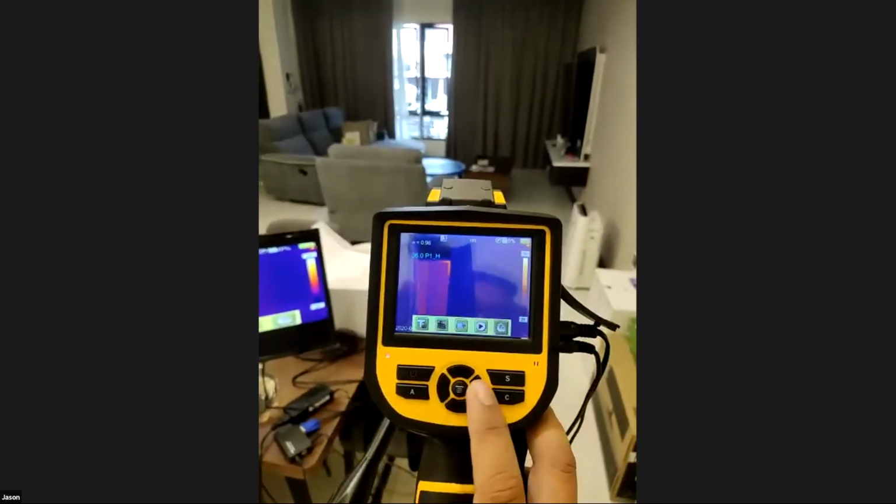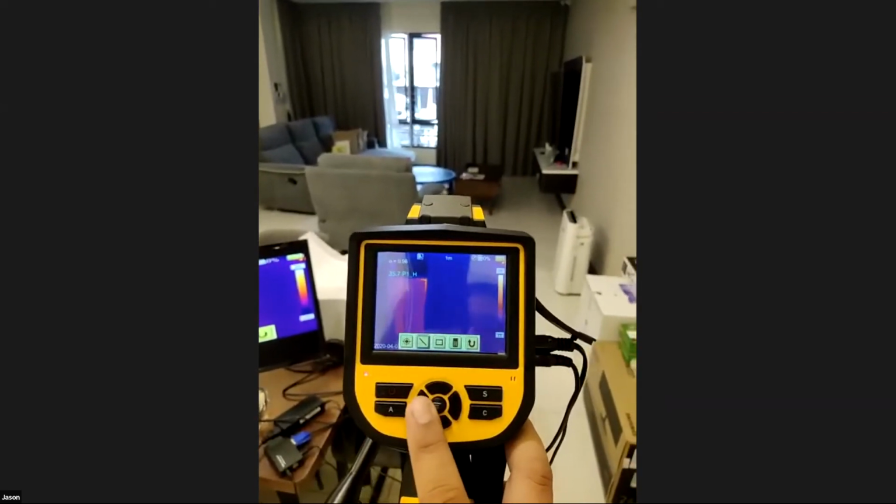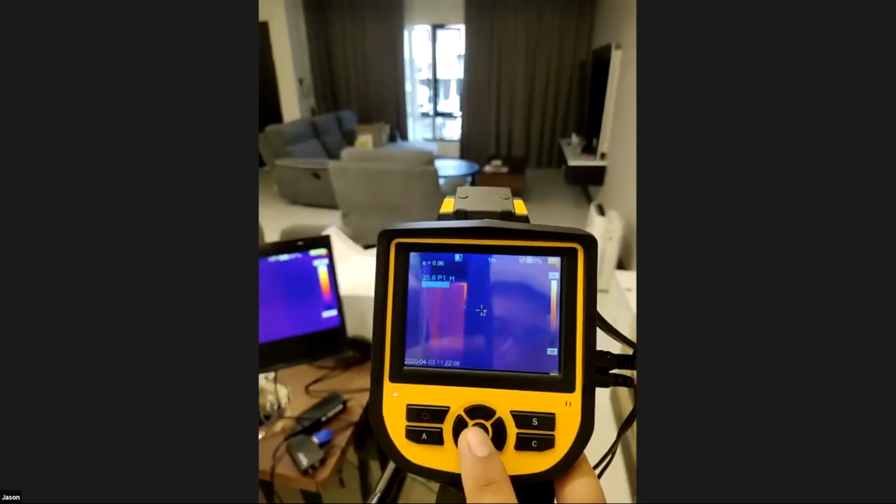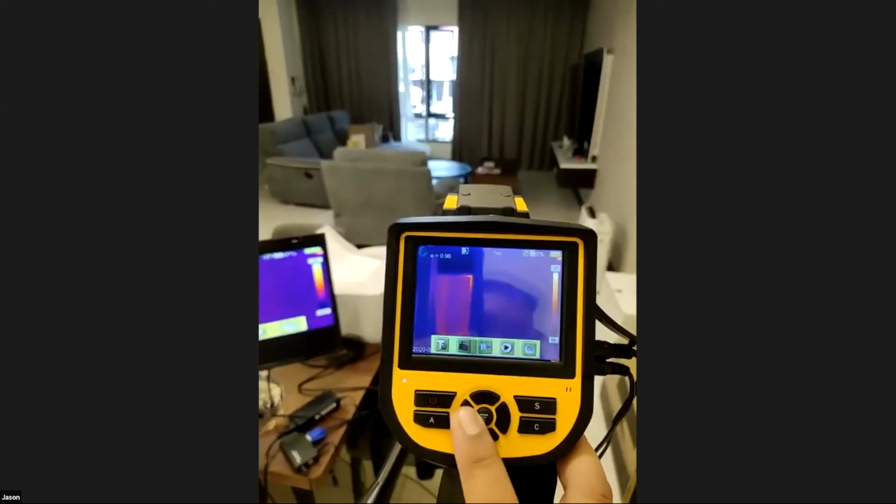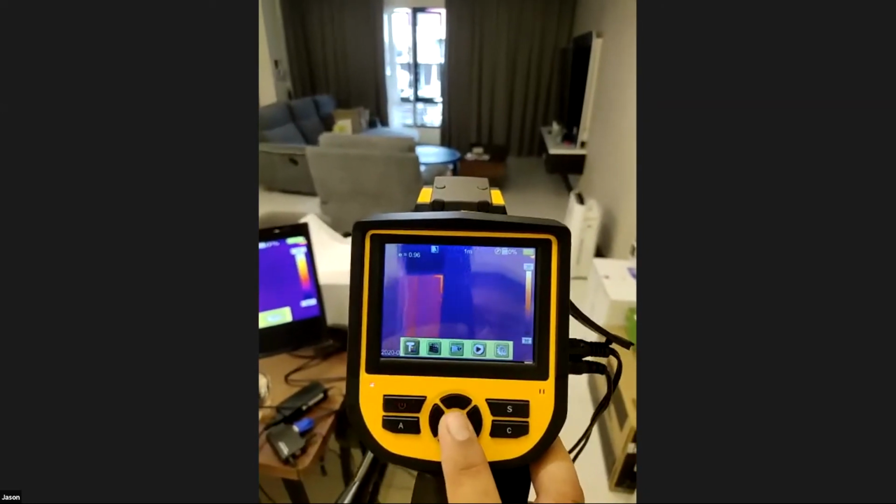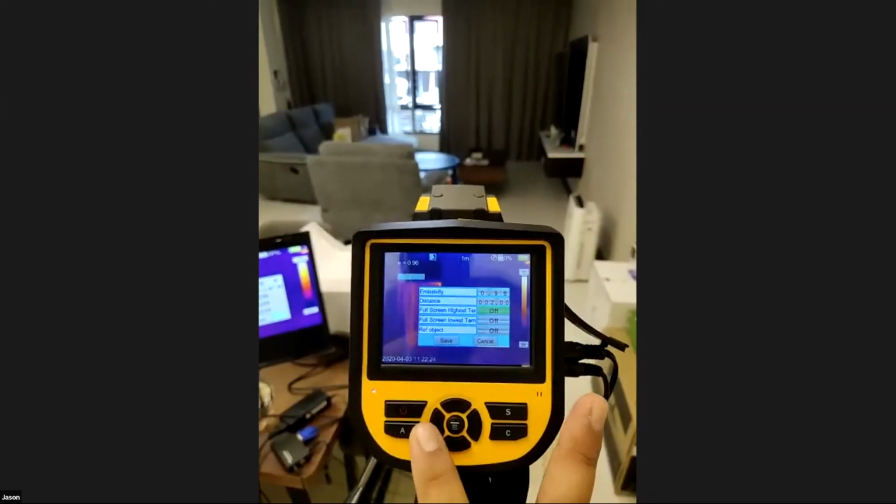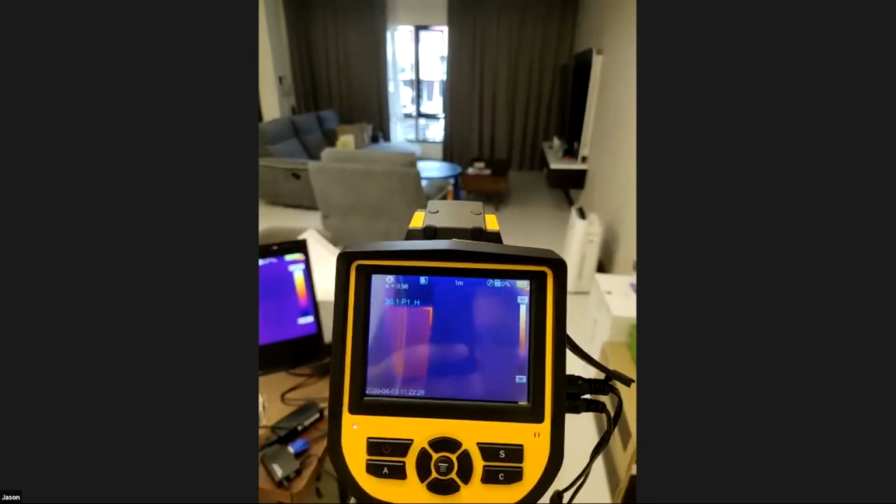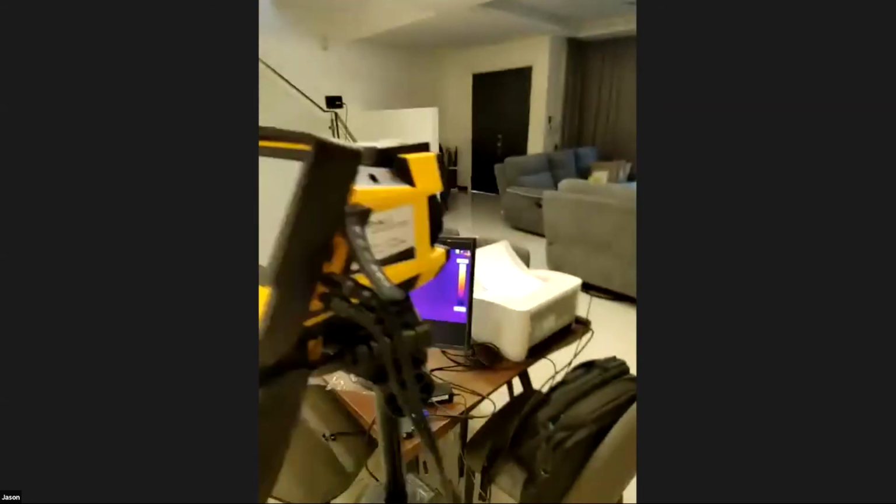So let me go through some important settings. There are a few modes of scanning for the TEW300. The first one is like what I mentioned. Sorry, let me clear the previous setting. So this is where you enter the scanning mode. The first one is to set it to scan wherever the highest point temperature is detected on the screen. All right, so let's say I move in front of the camera.